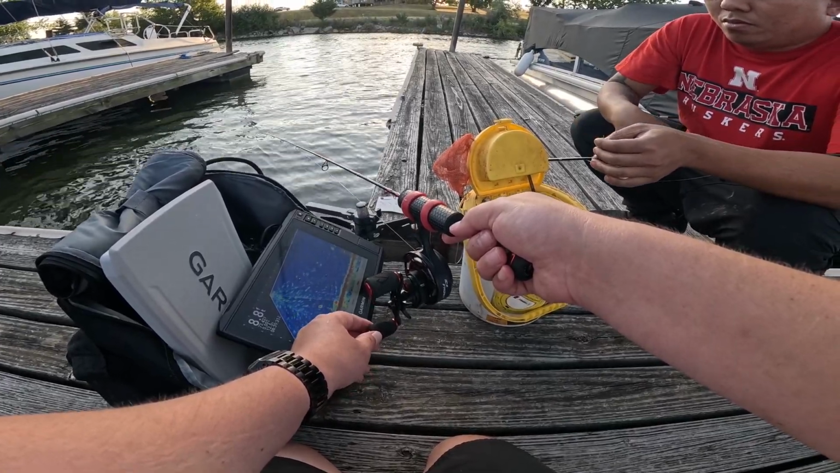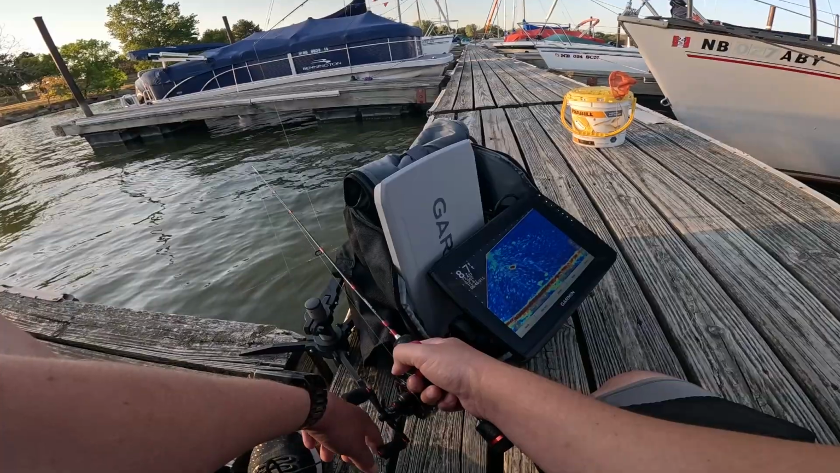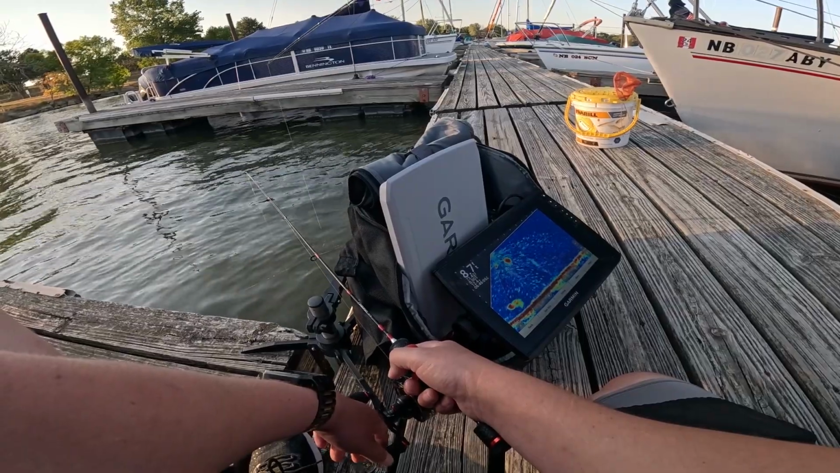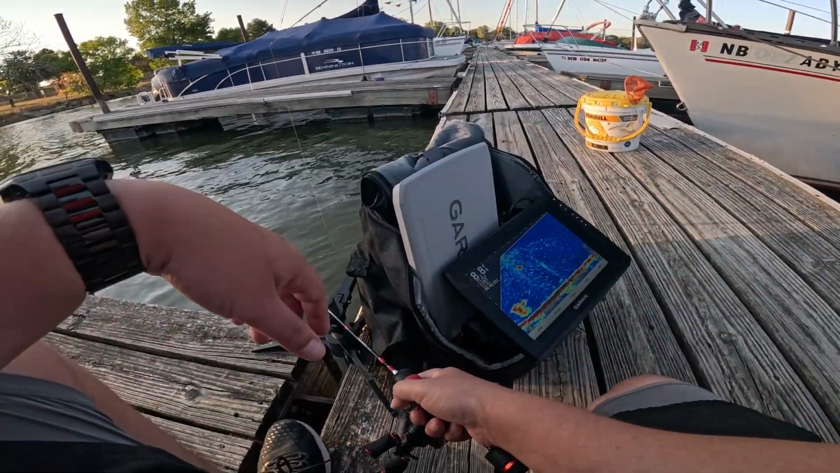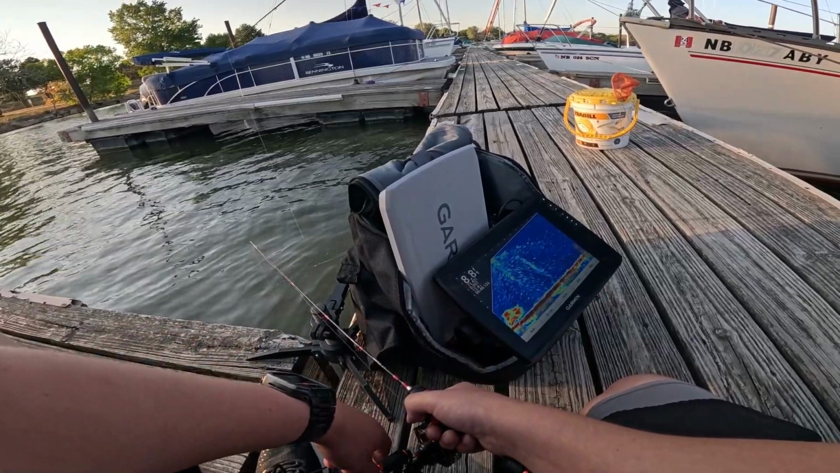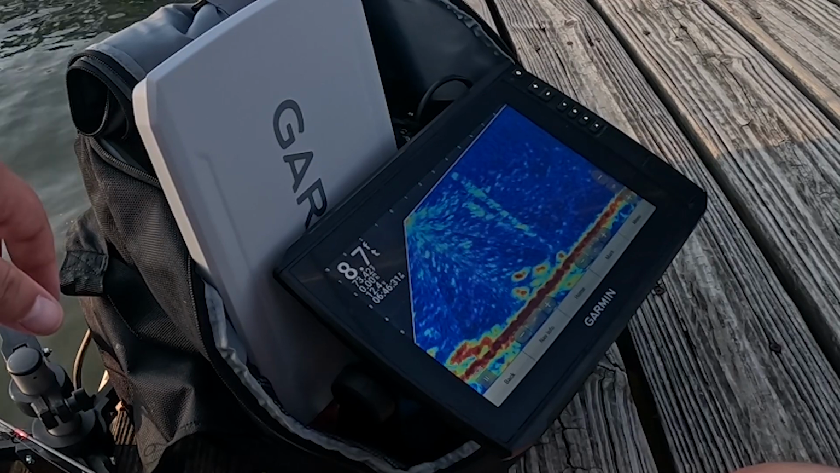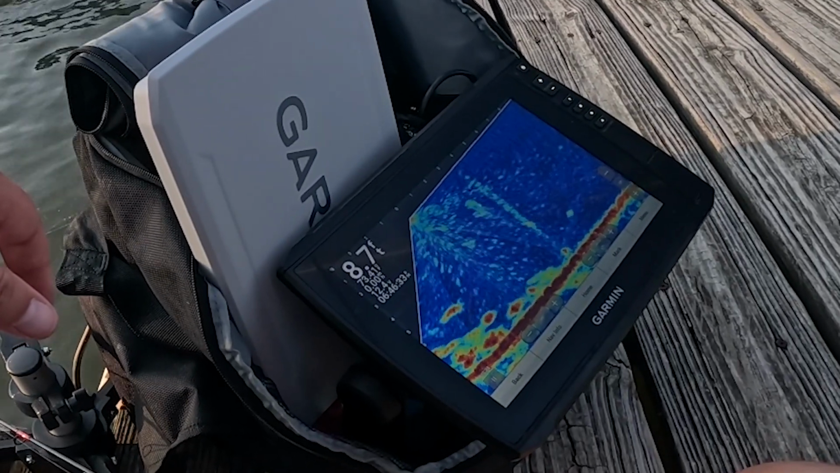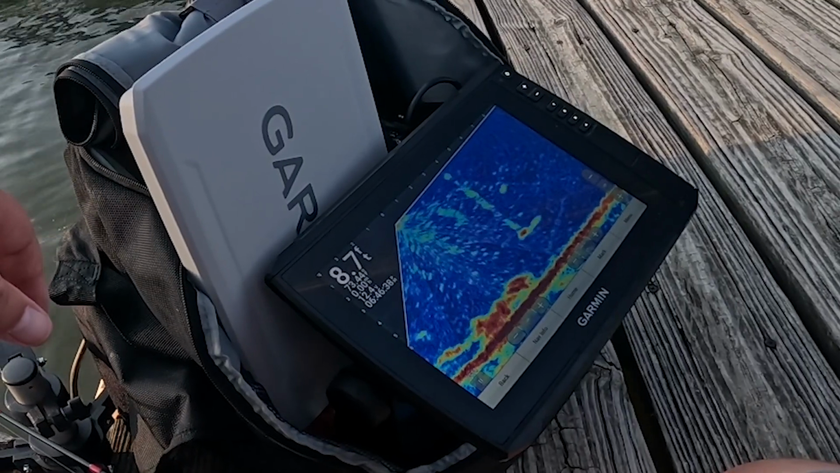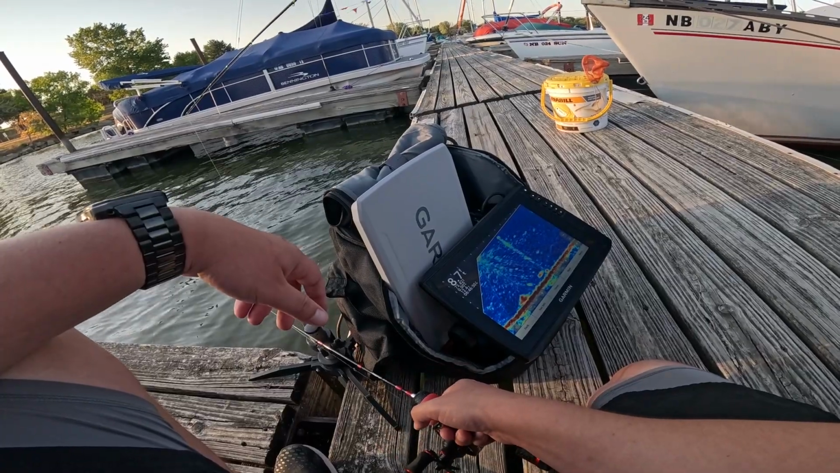Holy crap. Ooh. Looks like a good one. Whatever that was, I did not care. Whoa, he's coming back. No! Holy shit. Damn, they're looking at it. What the heck is that? Holy crap. Oh my gosh. Damn, those are decent. Oh, he don't want it. Dude. There's gotta be shad.